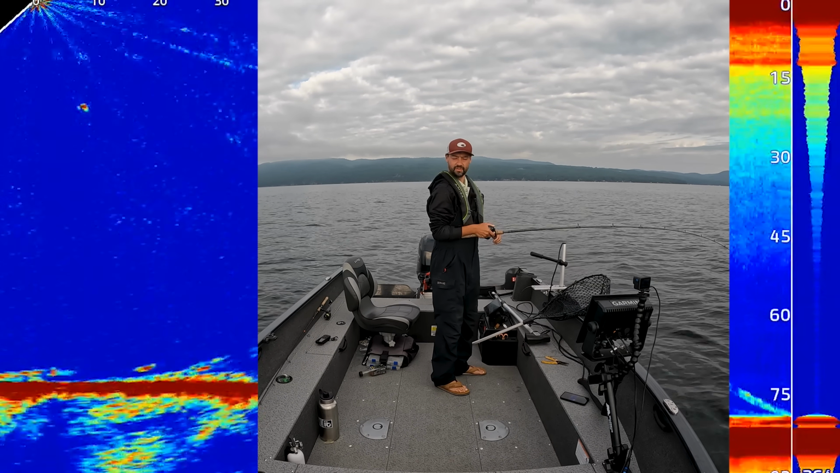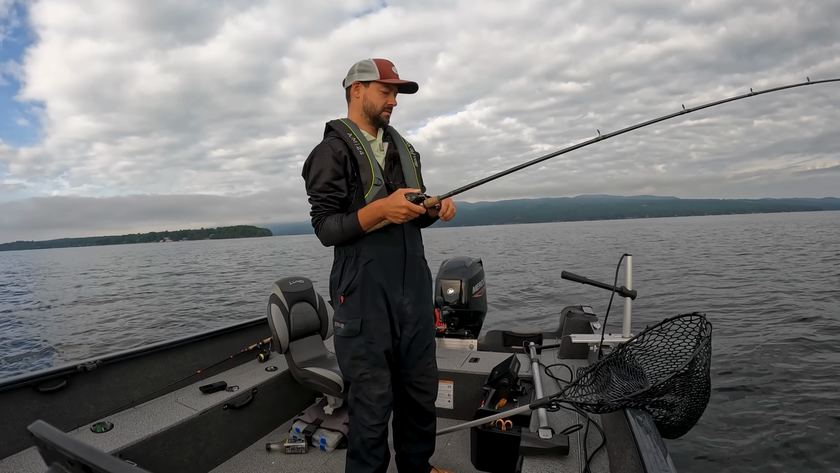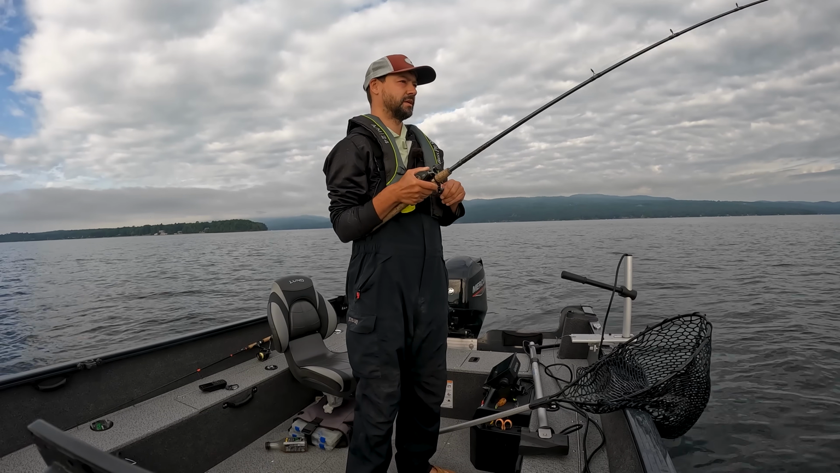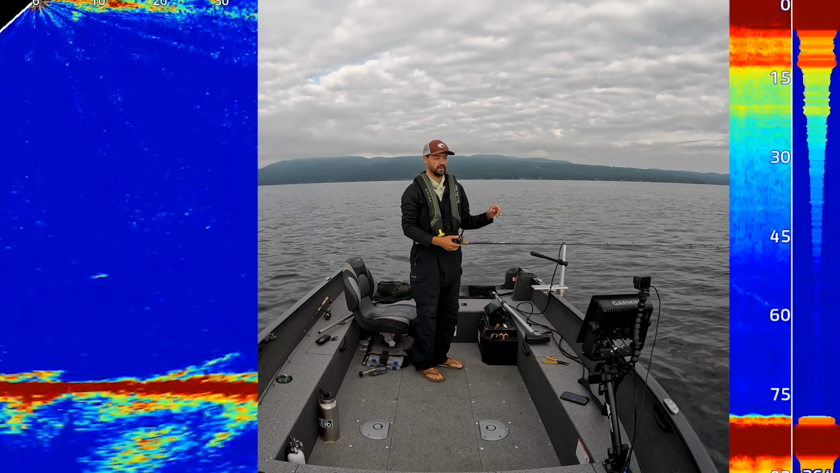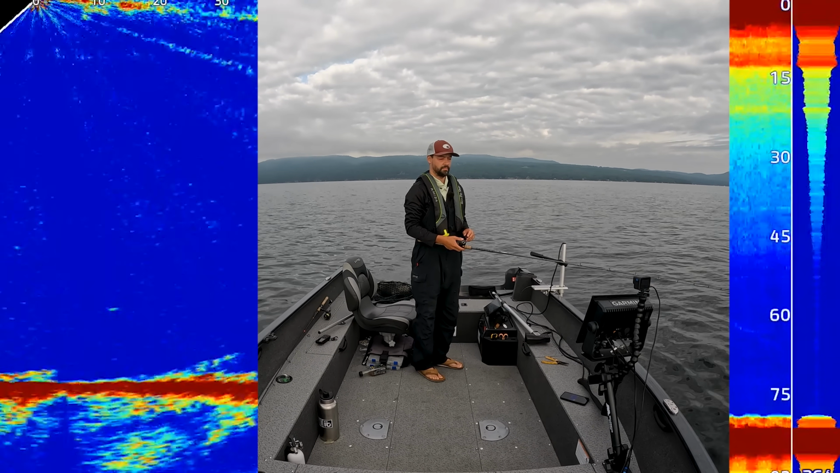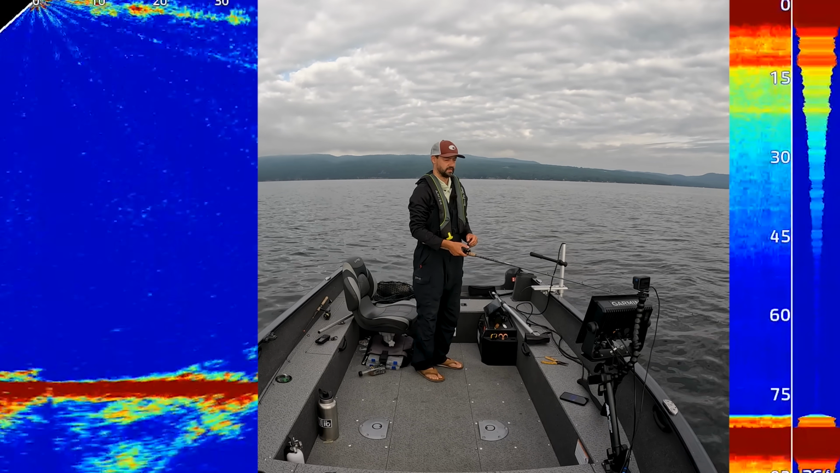Starting to sweat here, the sun's trying to come out. About 65 degrees here this morning on the New York side of Lake Champlain. Yeah, the one going right back in. Now these fish are absolutely fired up first thing in the morning. They're chasing bait before the bait starts to move around too much.